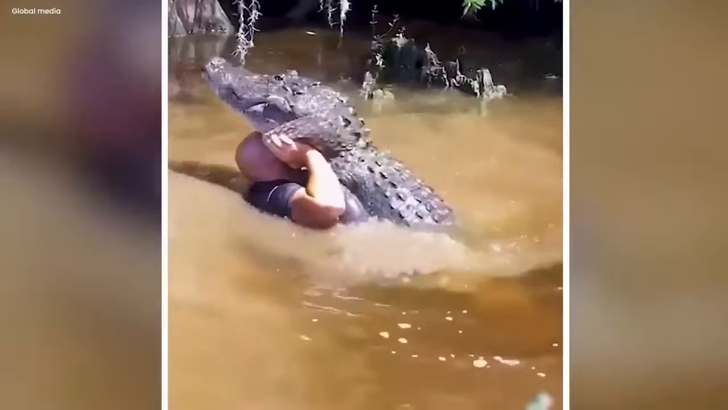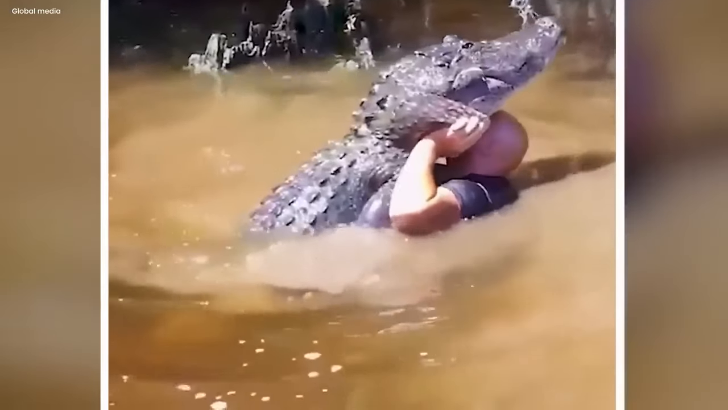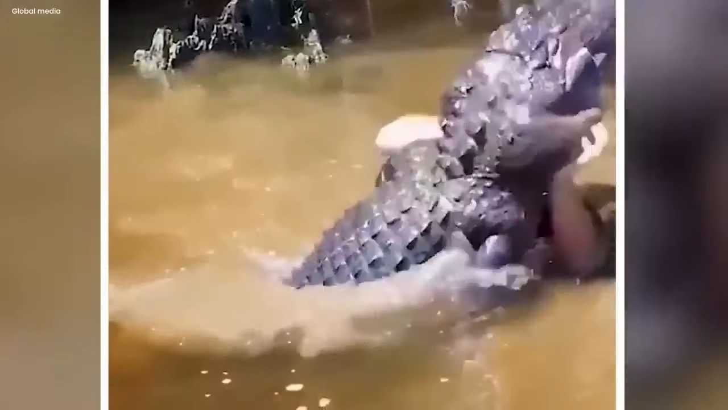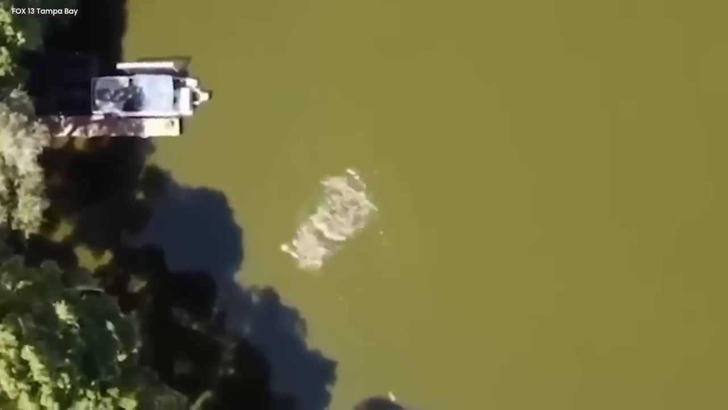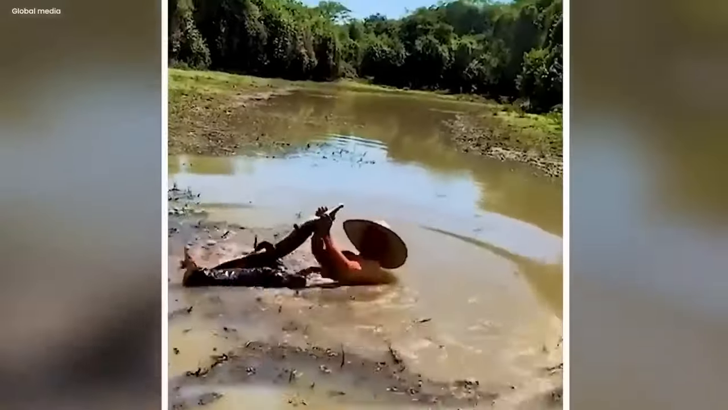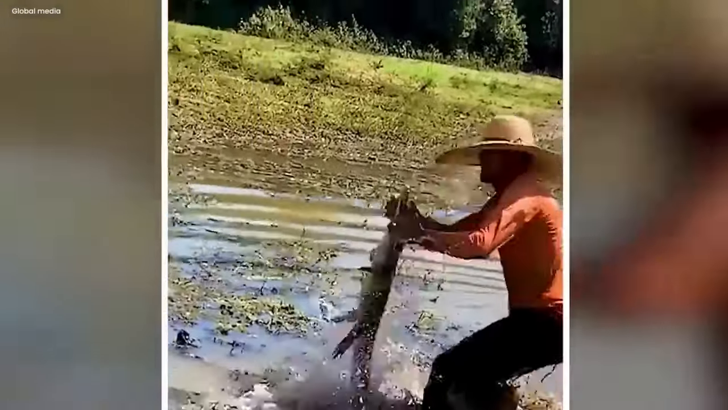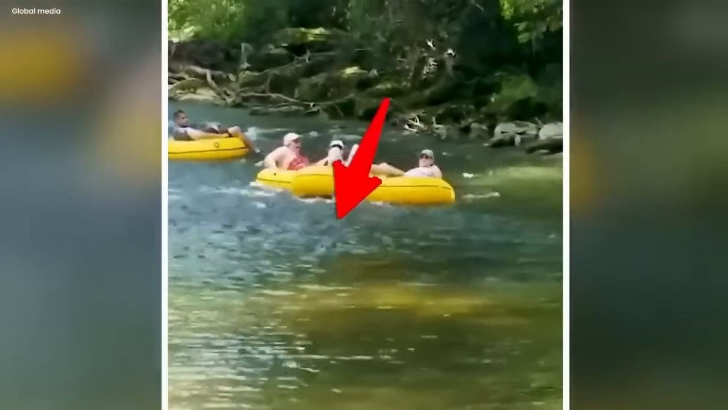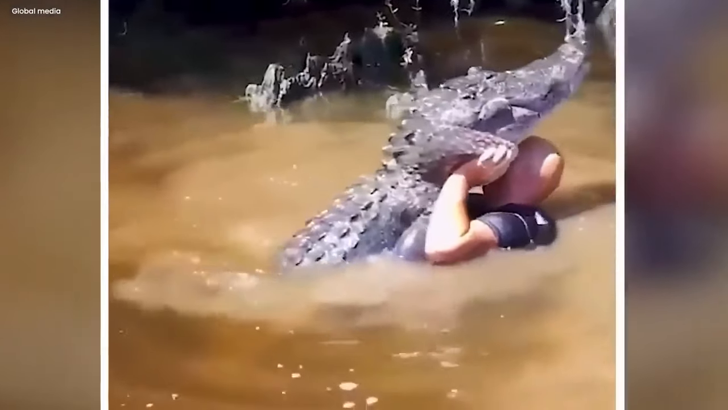Fortunately, against the odds, the man manages to escape the alligator's powerful jaws, leaving viewers both terrified and relieved. The video serves as a stark reminder of the inherent risks associated with sharing spaces with wild creatures, even in seemingly peaceful environments. The abrupt change in the scenario underscores the unpredictable nature of wildlife encounters and the importance of exercising caution in natural habitats. The harrowing incident resonates with viewers, prompting a collective awareness of the potential dangers lurking beneath the surface of seemingly serene settings.